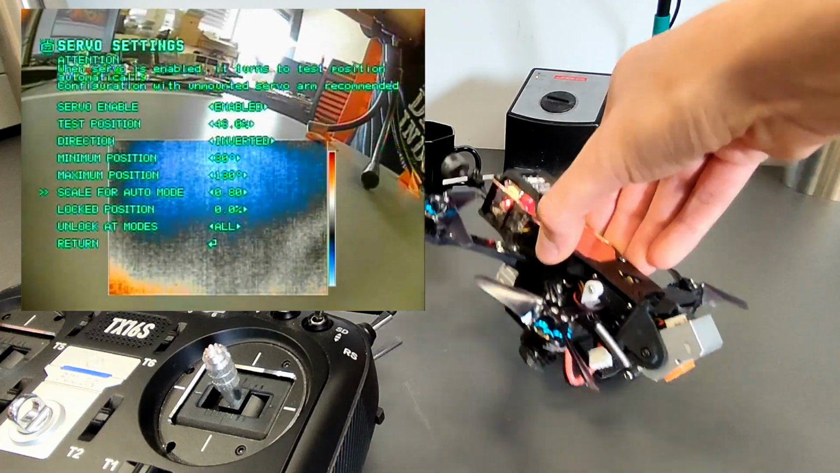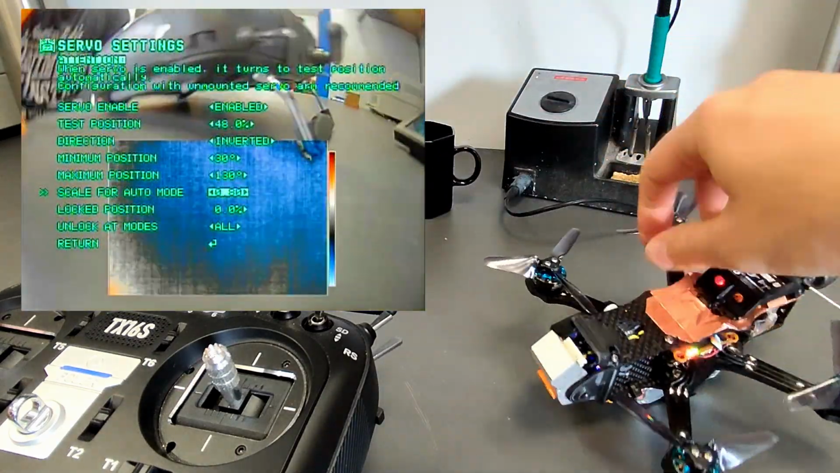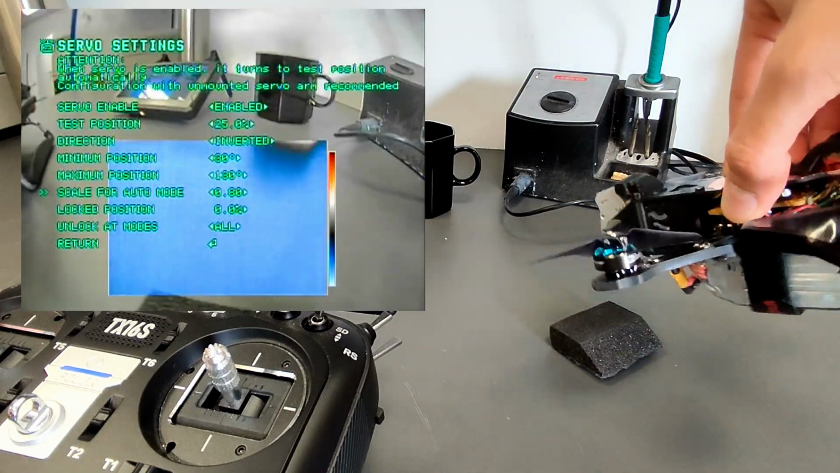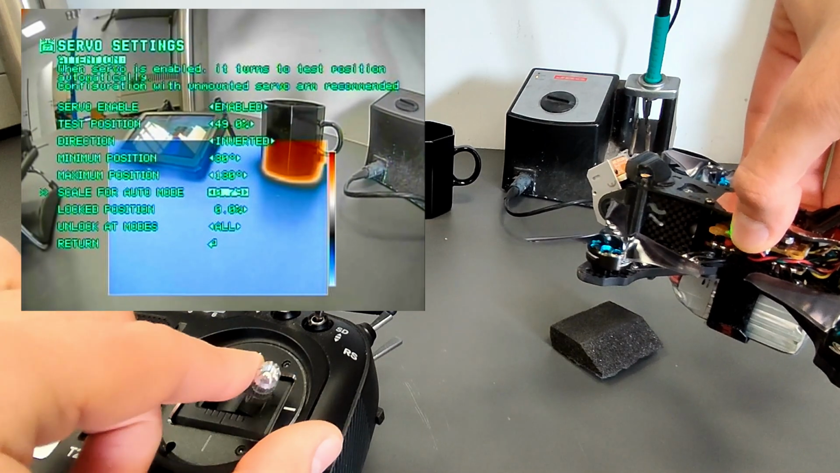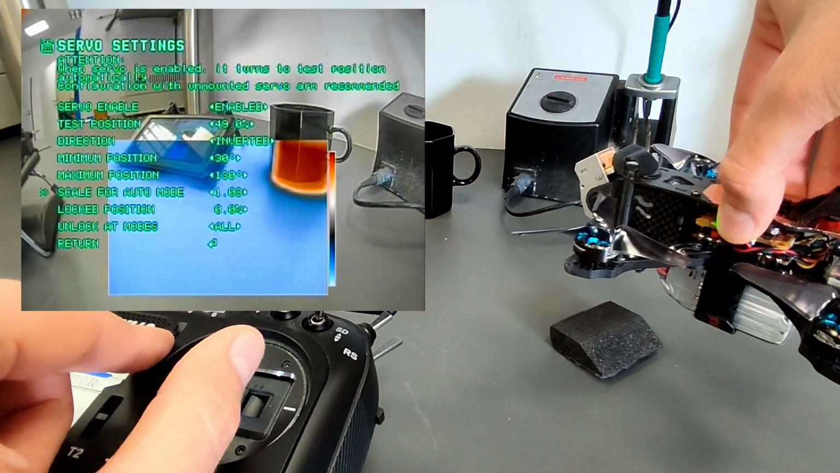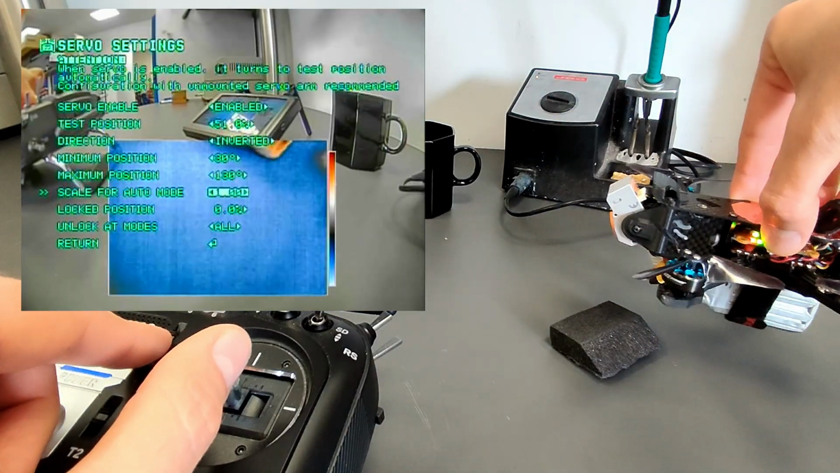Even the angle correction can be checked directly. Let's set it to 1. Check if it keeps the angle during movement.